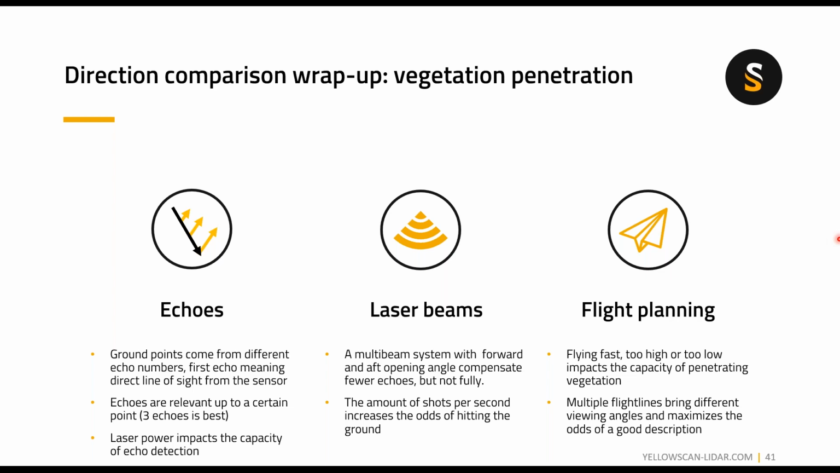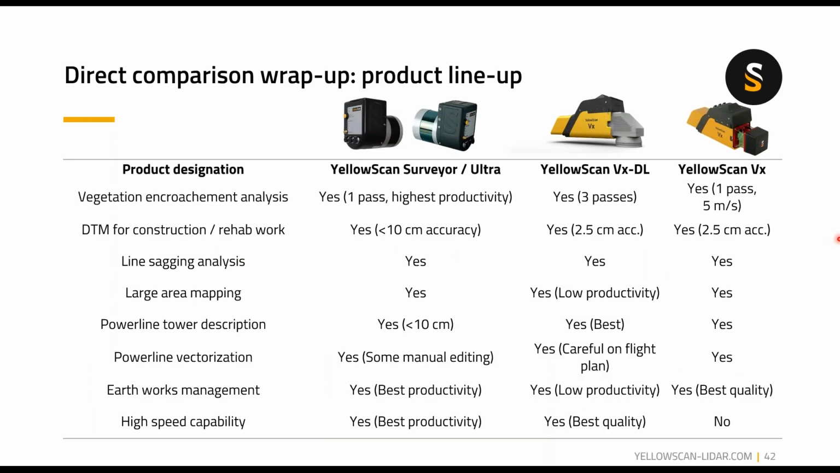So having flight lines in different directions can be very interesting too, and will maximize the odds of a good description. Now, if we move on to our product lineup that I mentioned earlier, the Surveyor Ultra will have a very high productivity regarding the vegetation encroachment analysis, because in one pass you will, thanks to that big swath, survey also what's around your power line.